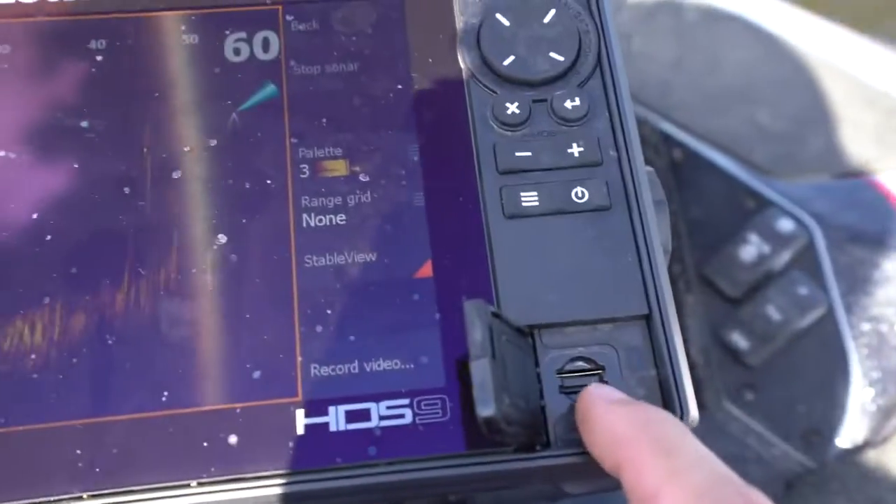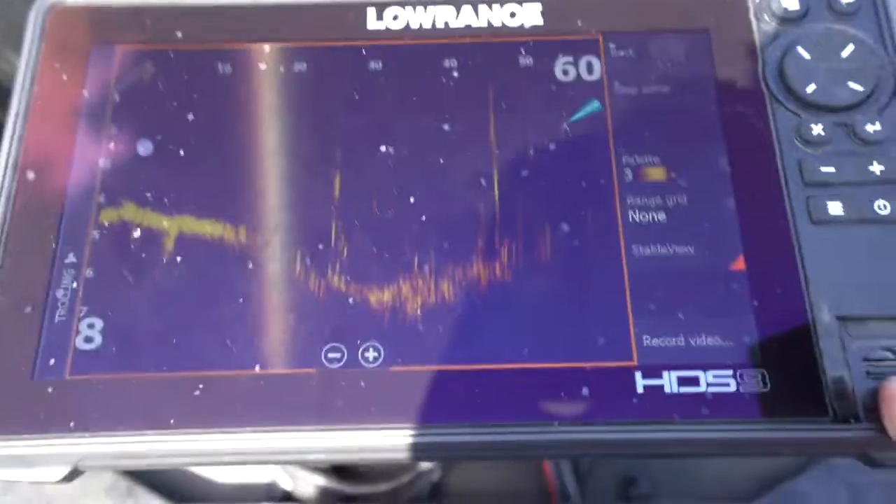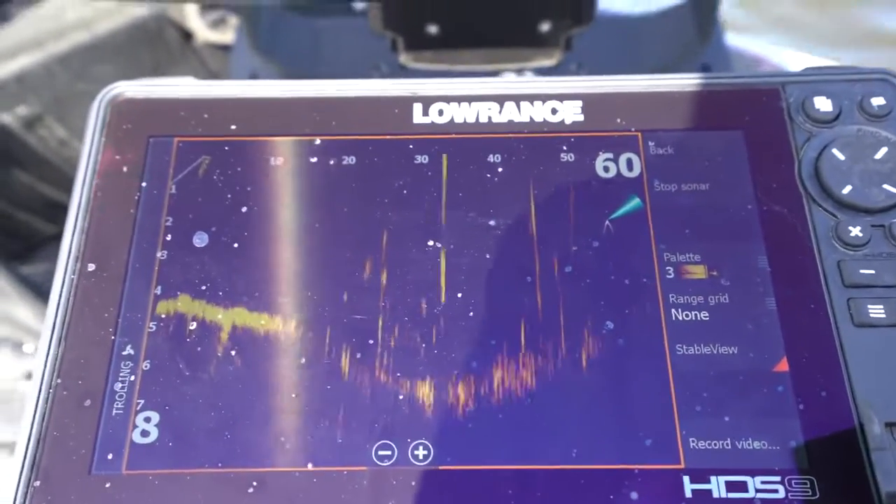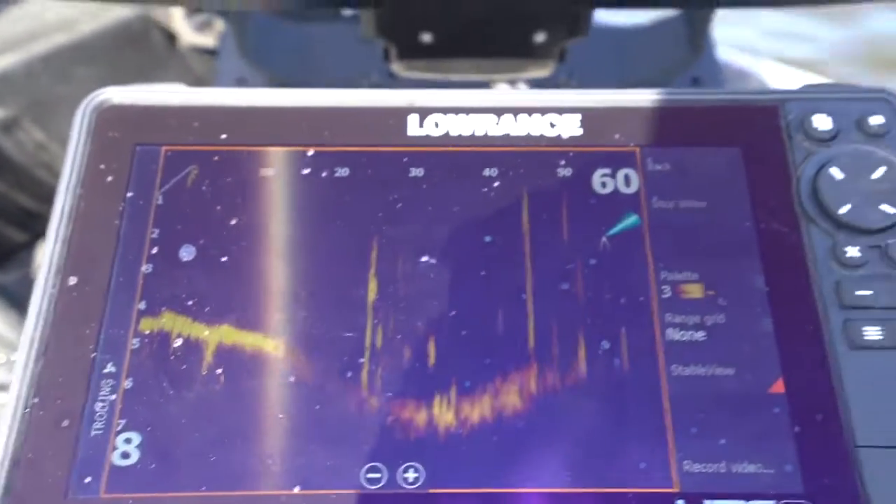You have to stick an SD card in here. You're gonna want to go with at least about a 64 gig SD card, or maybe even a 32 would work. You're not gonna get a whole lot of recording time on 32. You're probably gonna get a couple hours, maybe an hour and a half on a 32 gig. If you have a 64 gig, you can probably run 3 or 4 hours worth of footage off there.